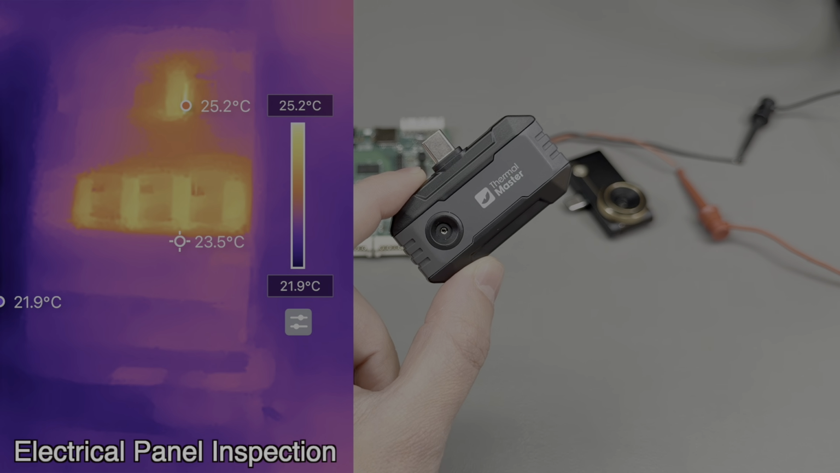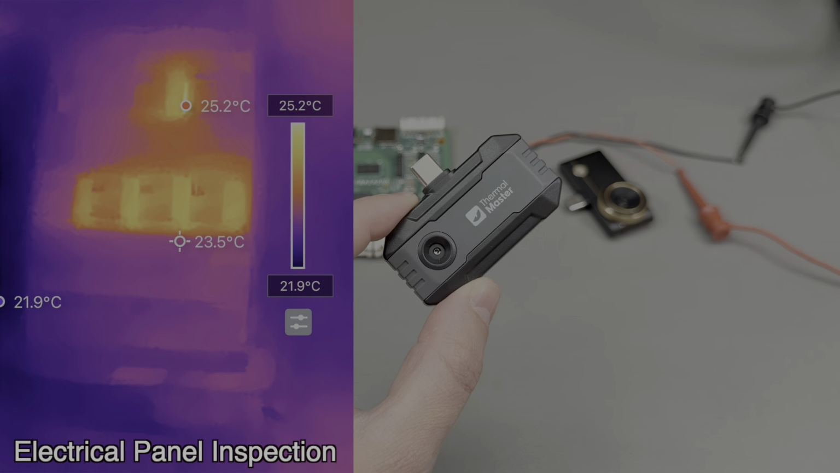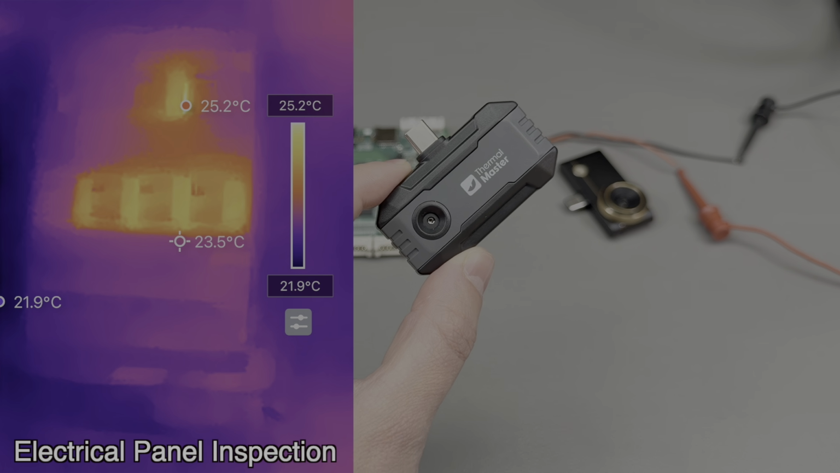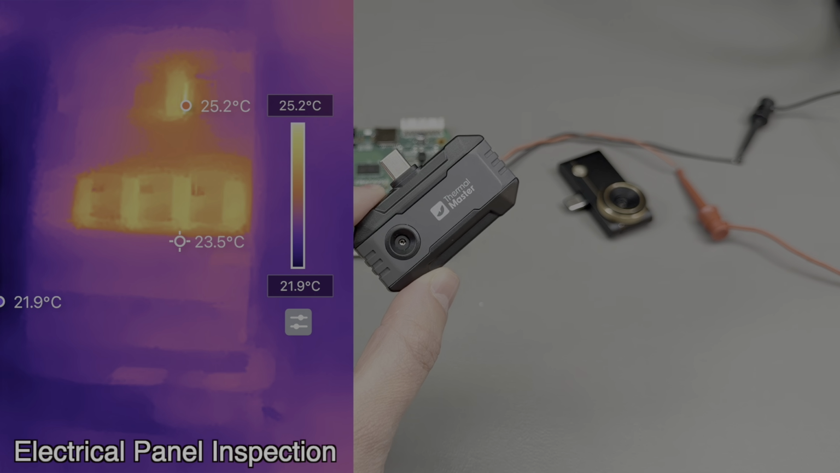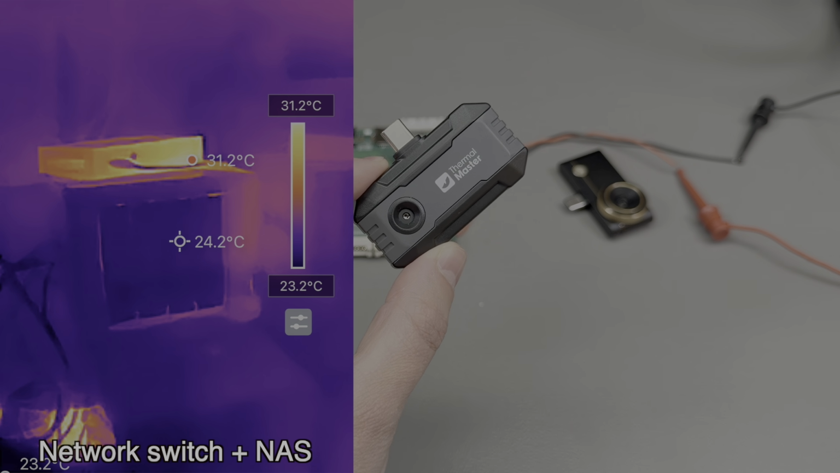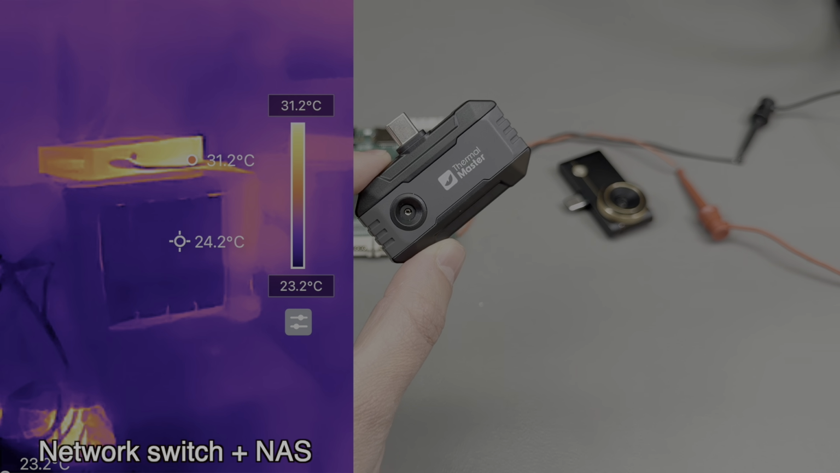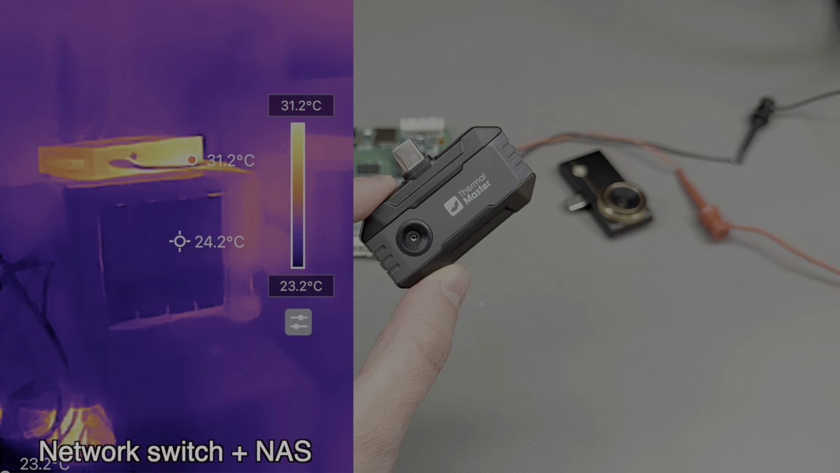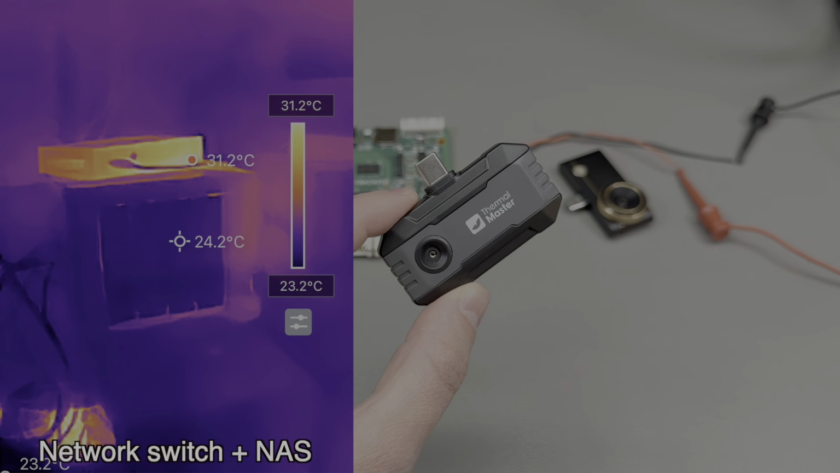inside are bigger, and this camera is capable of identifying the high spots, the low spots, pinpointing if there is a problem in that electrical panel. Or here is, for example, another image where I'm looking at my NAS server and a networking switch which sits above it, perfectly capable of diagnosing the temperature of those devices.